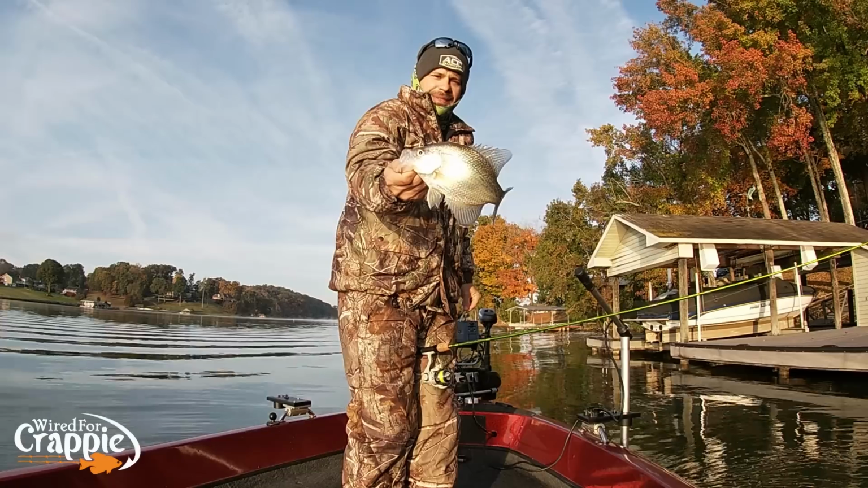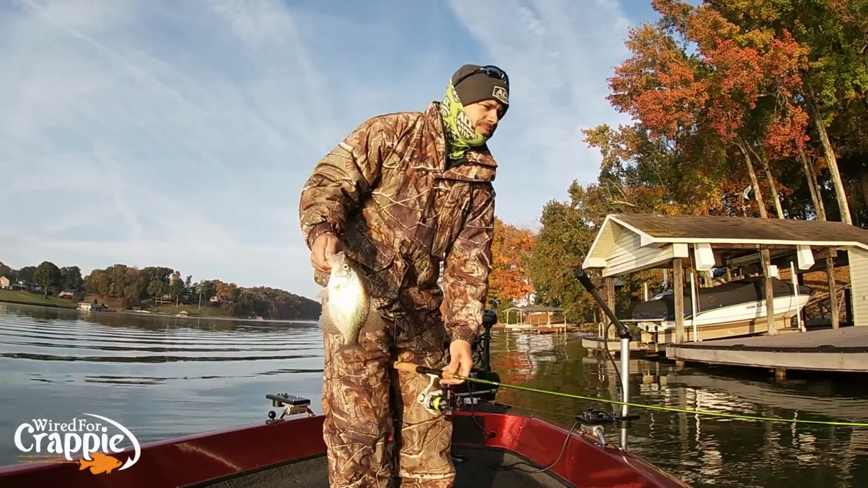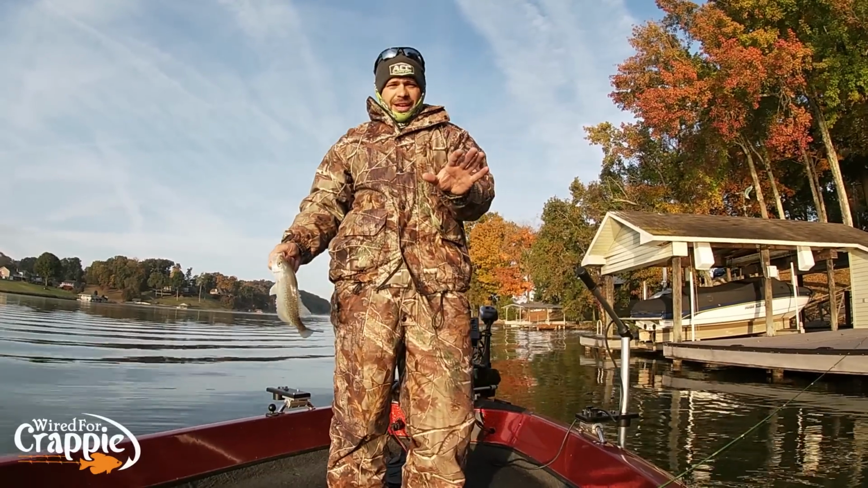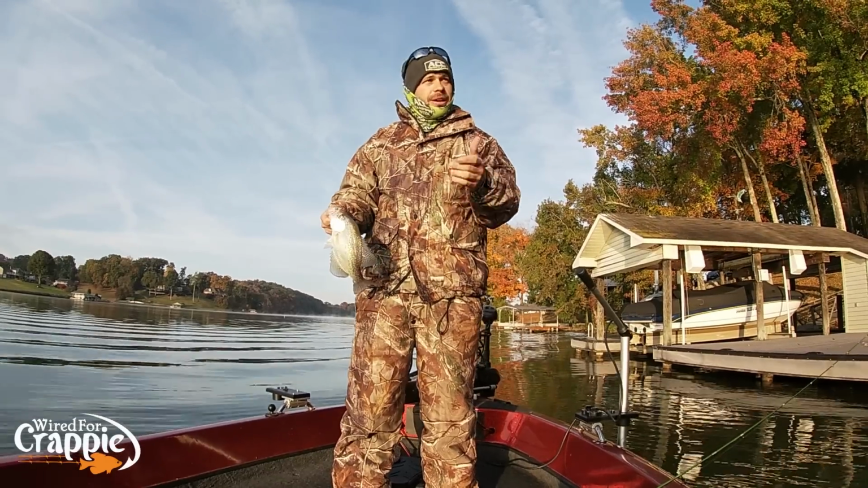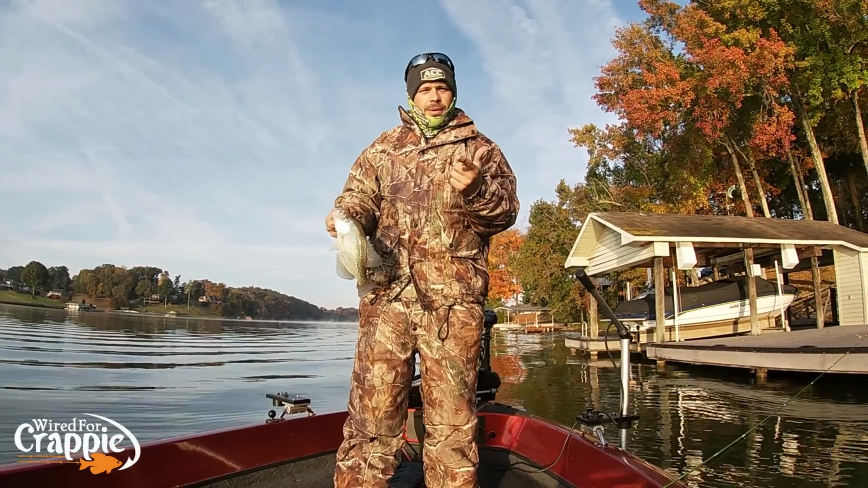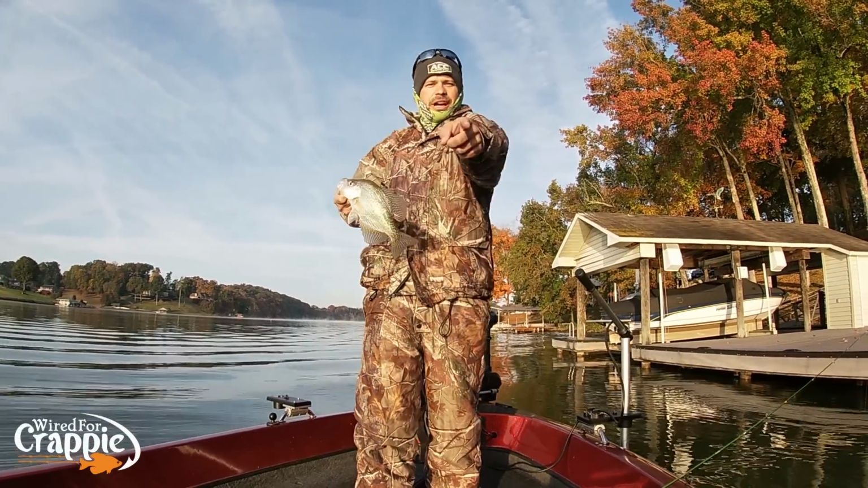That's it, Wired fam. Docks, okay? Go out there. Visible structure, okay? Start with visible structure. That's key to learning patterns of crappie, finding schools of fish, and putting them in the boat.